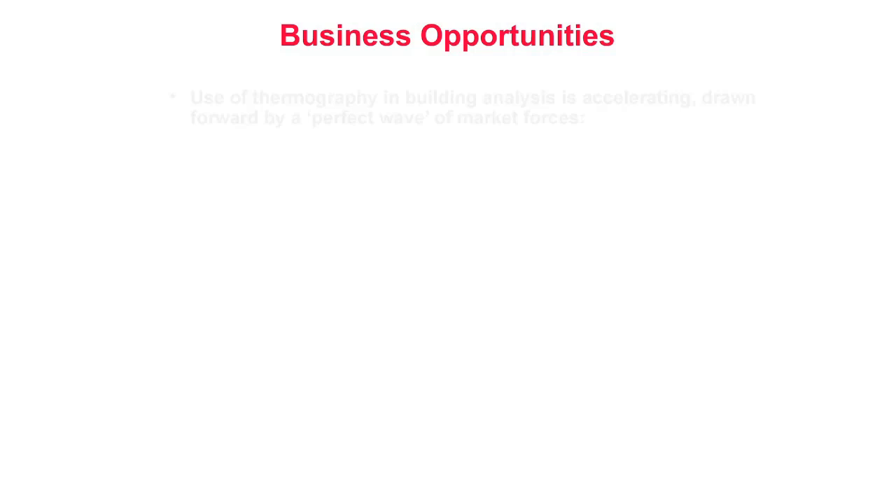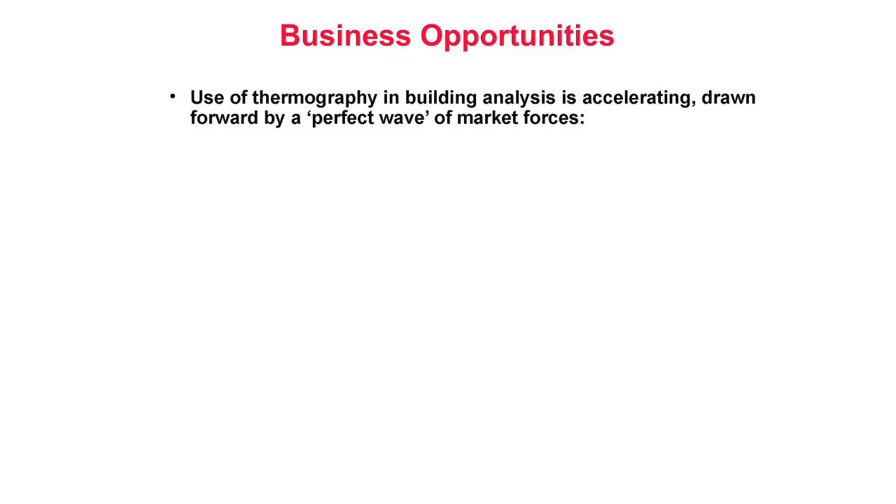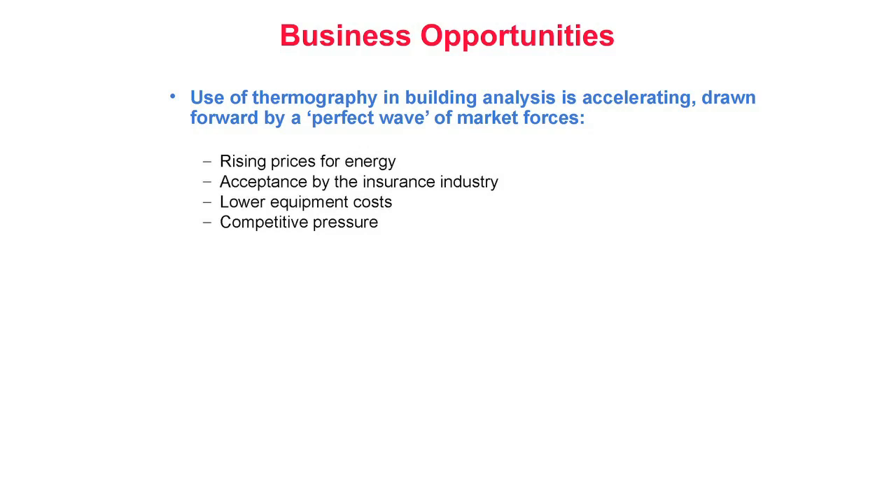Business opportunities. The use of infrared thermography in building analysis is accelerating, drawn forward by a perfect wave of market forces. These include rising prices for energy, a greater acceptance by the insurance industry, lower equipment costs, and competitive pressure.